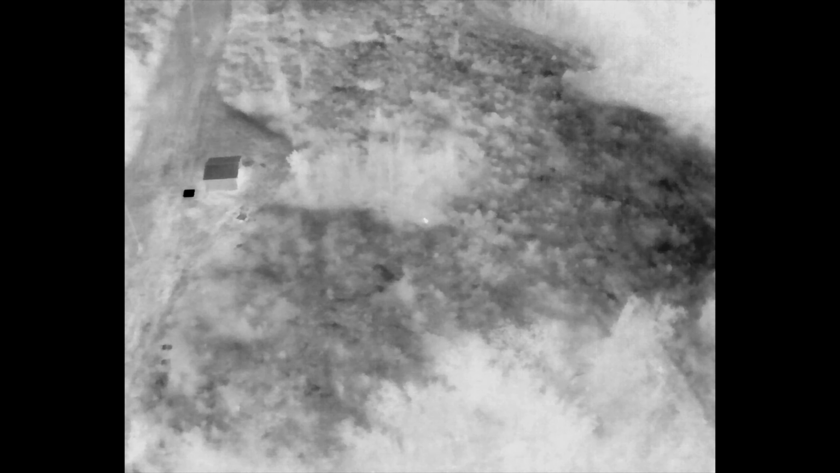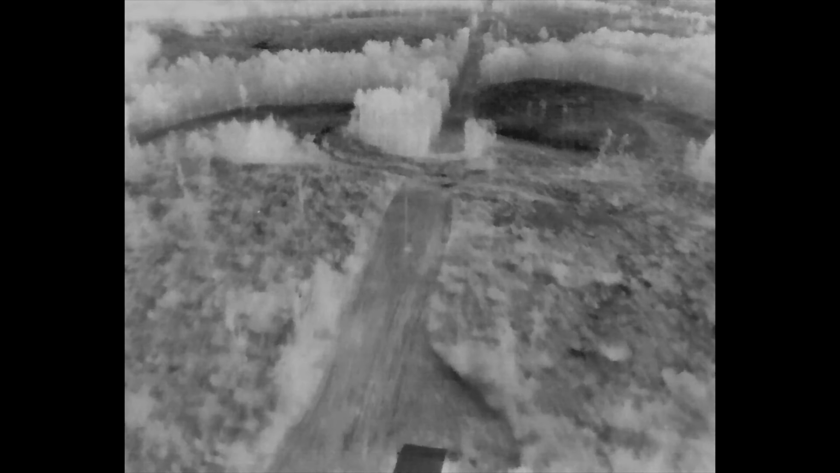Now I'm looking north just to the south of the barn. Look at this doe that's bedded right here, so close to the barn. And look at how she's just tucked up in there. You can't hardly find her.